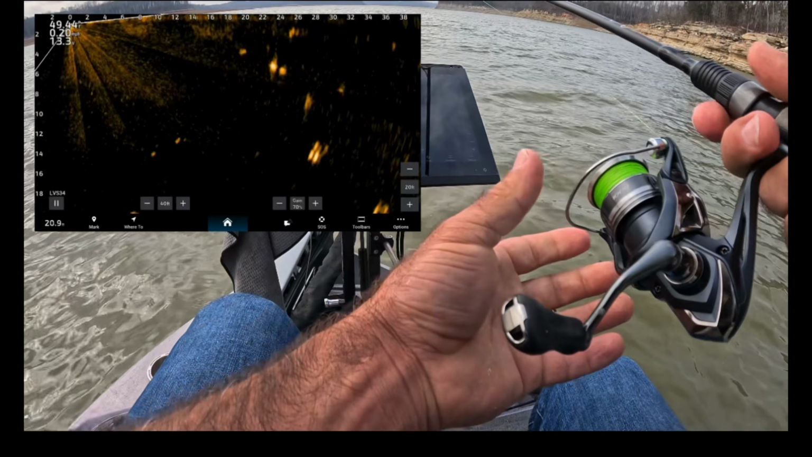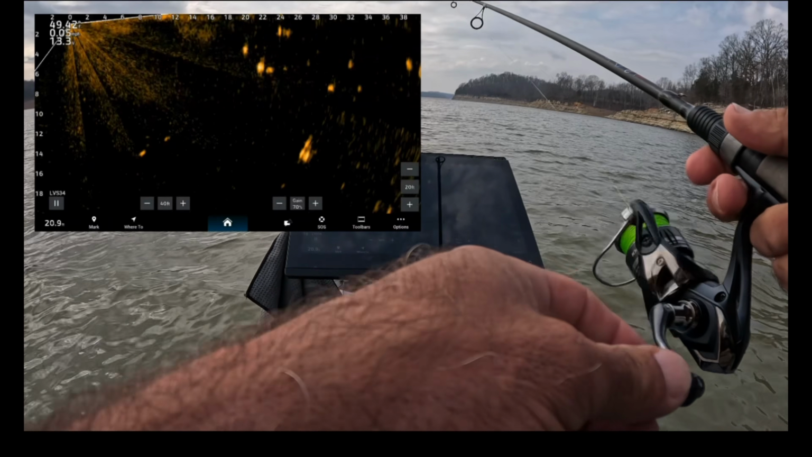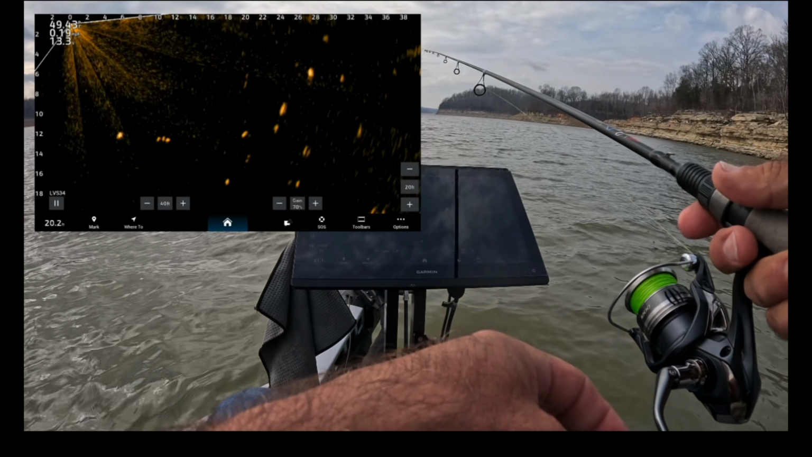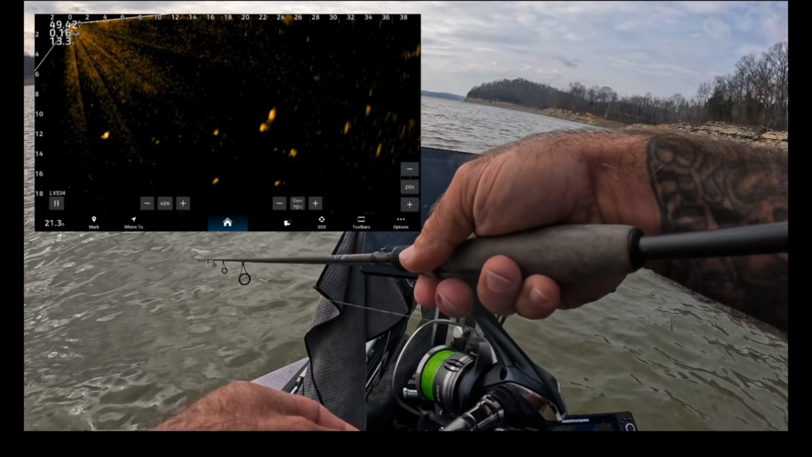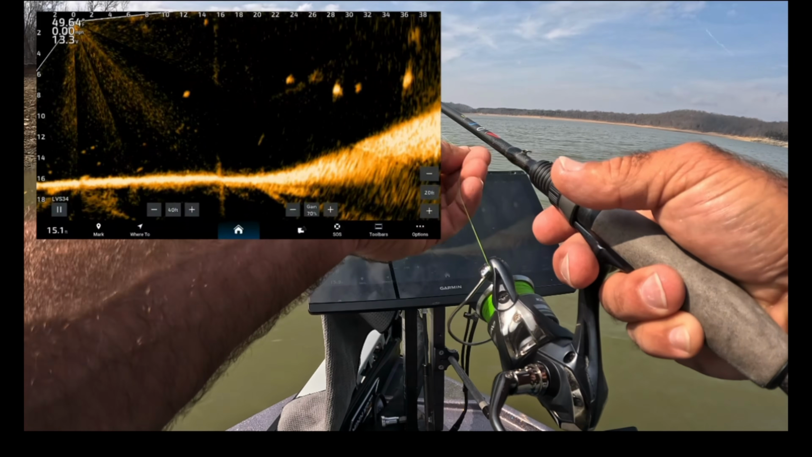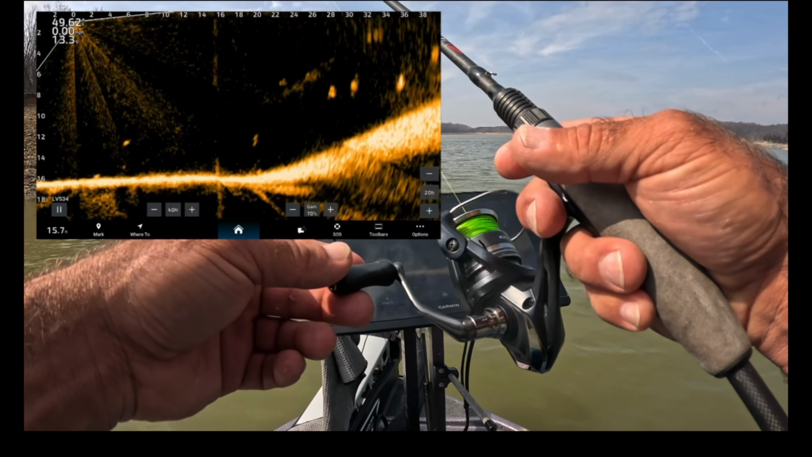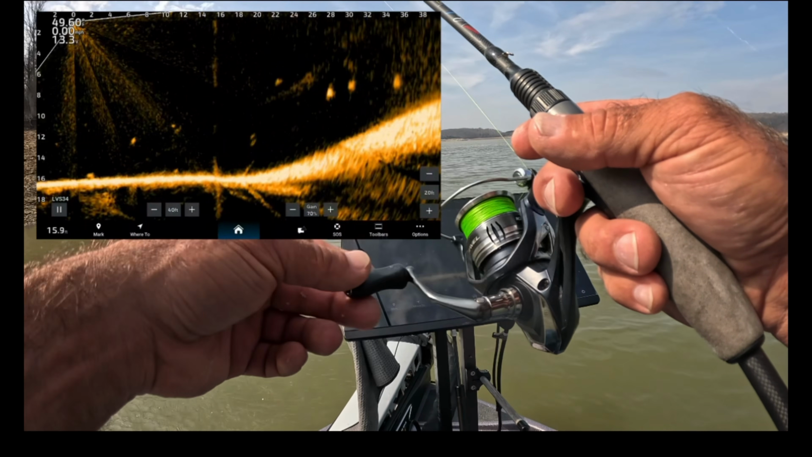All right, so I'm sitting on a main lake point, getting hit by the wind. We've got deep water right next to us, and these fish are absolutely stacked up out here. Comes one.